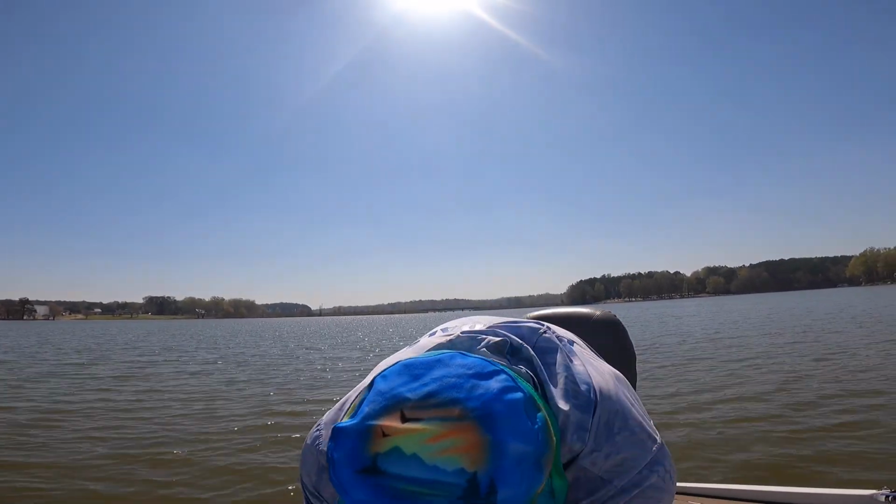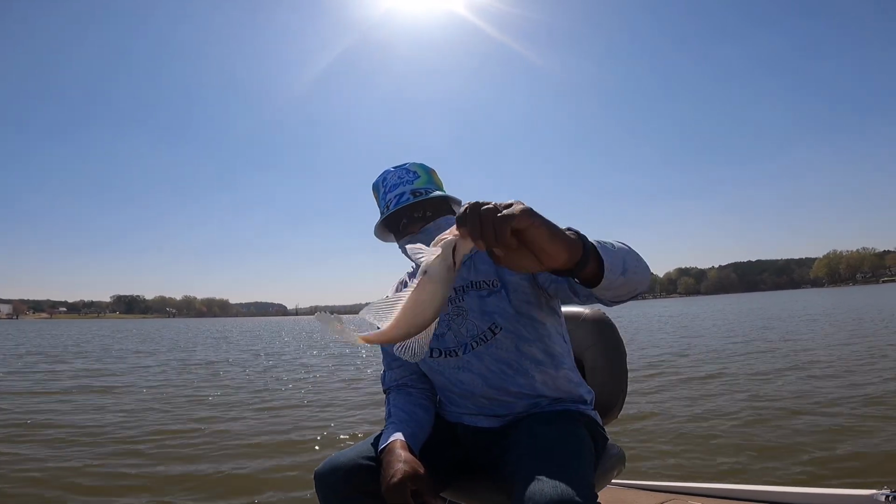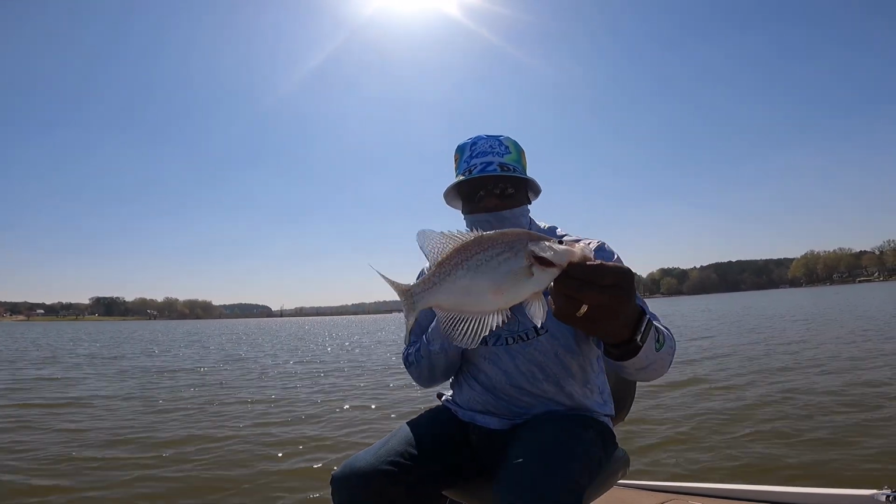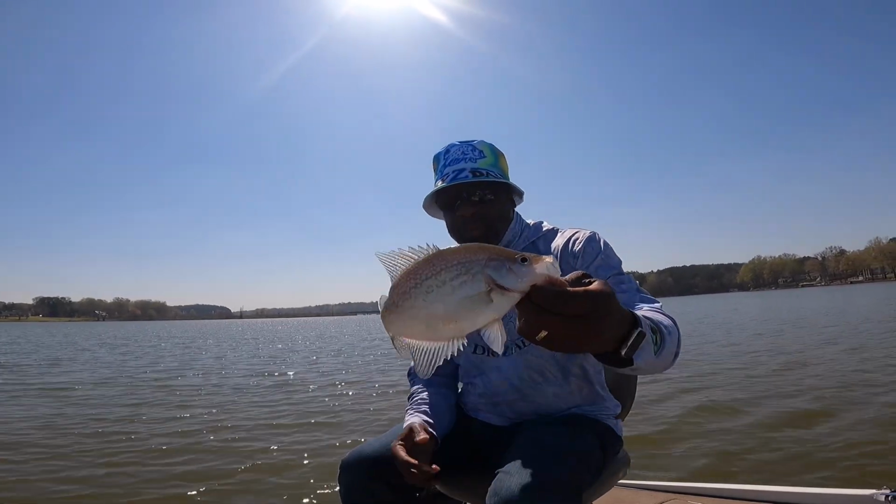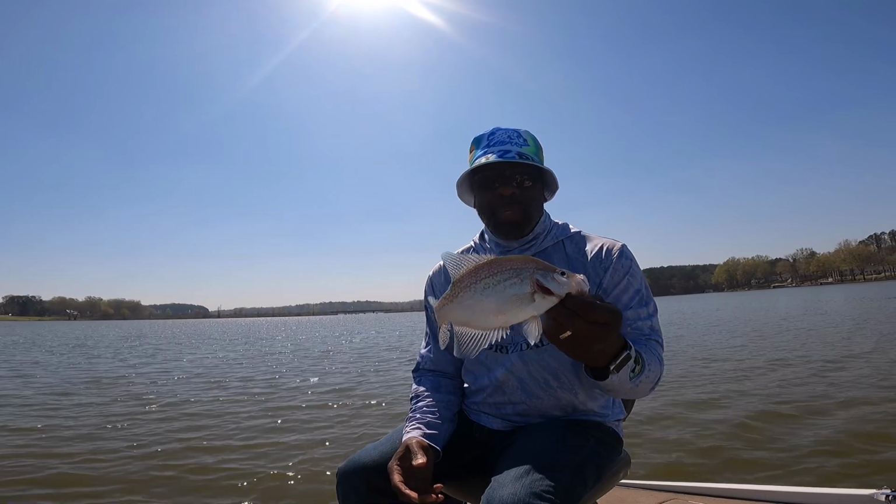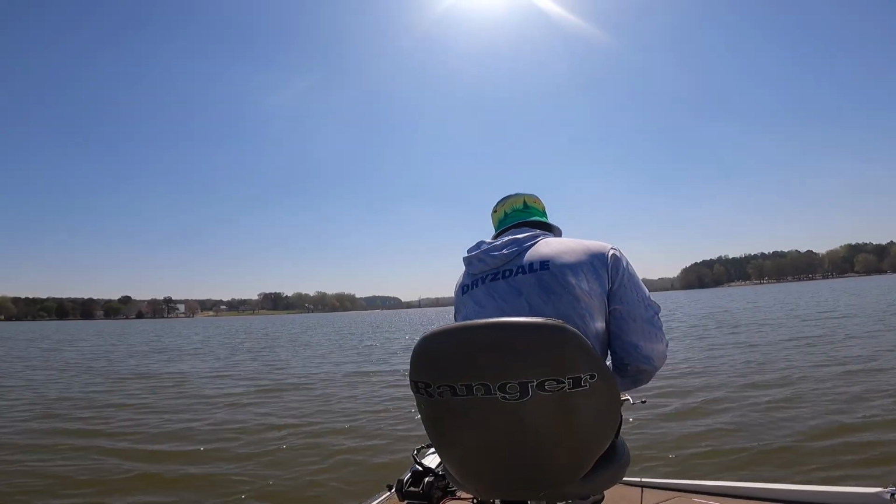Line just broke. But that's when you want your line to break, when they get in the water. All these fish look like they're about 11 inches. So we doing all right, not bad. Let me go and drop this in here. I'm gonna tie my line back up and we'll get back at them. There she goes.